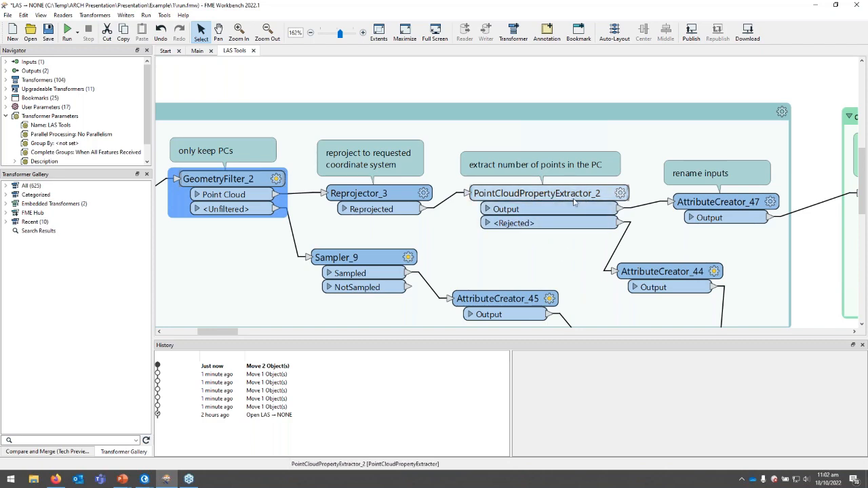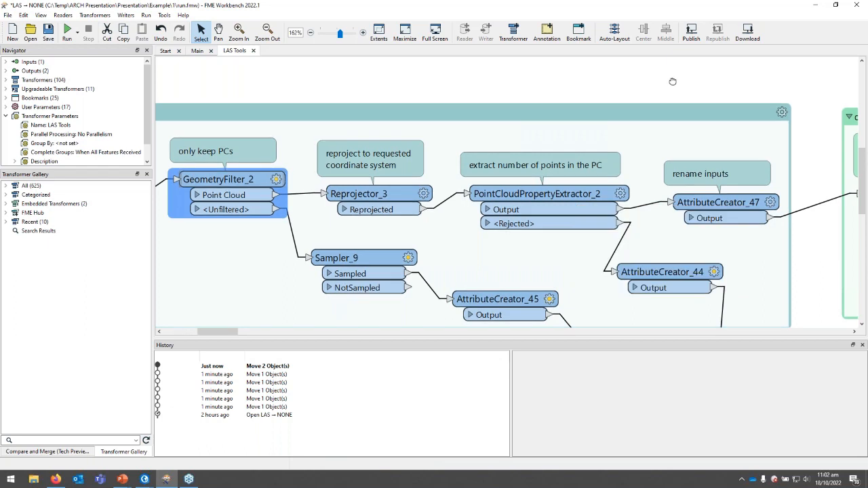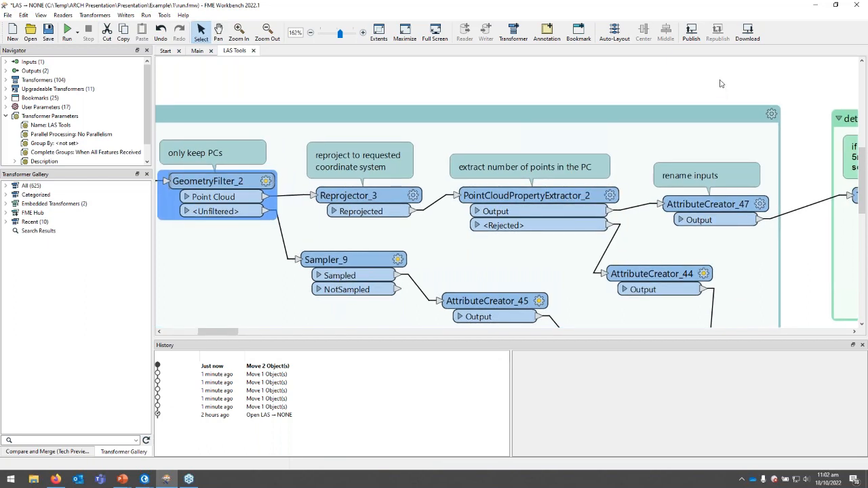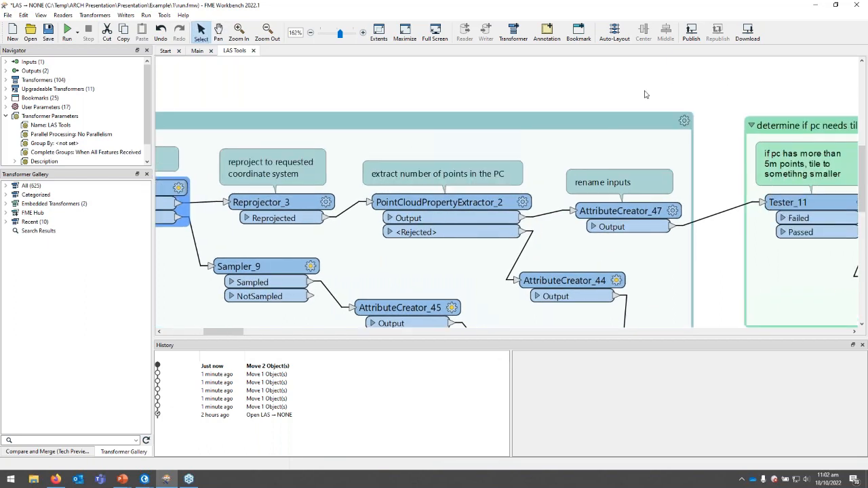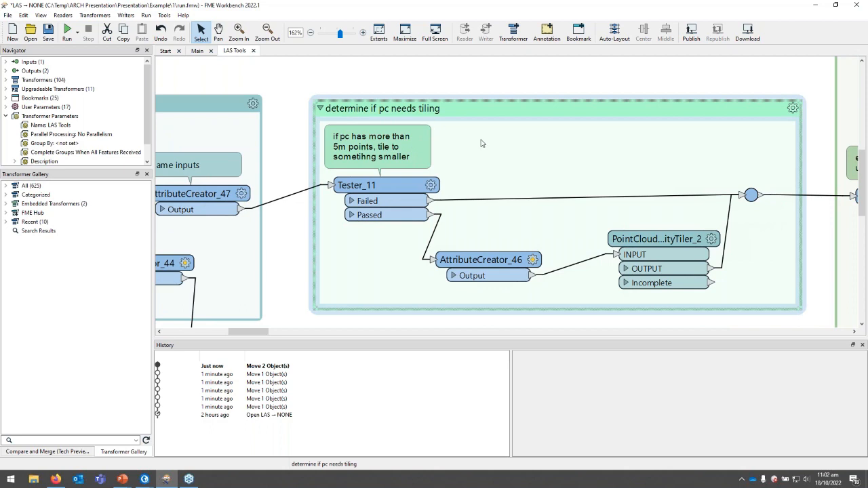And then we've got our first point cloud specific transformer. The role of this one is to simply extract the number of points within the point cloud. And for the example that Kirsty provided, that had about 23 million points in it.